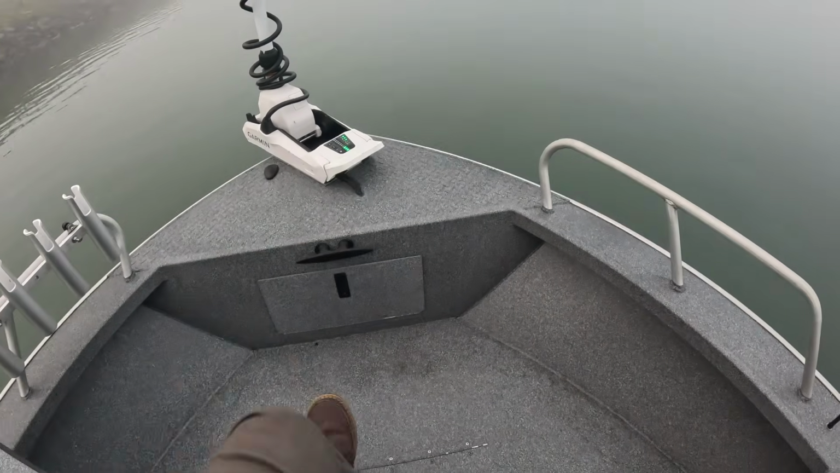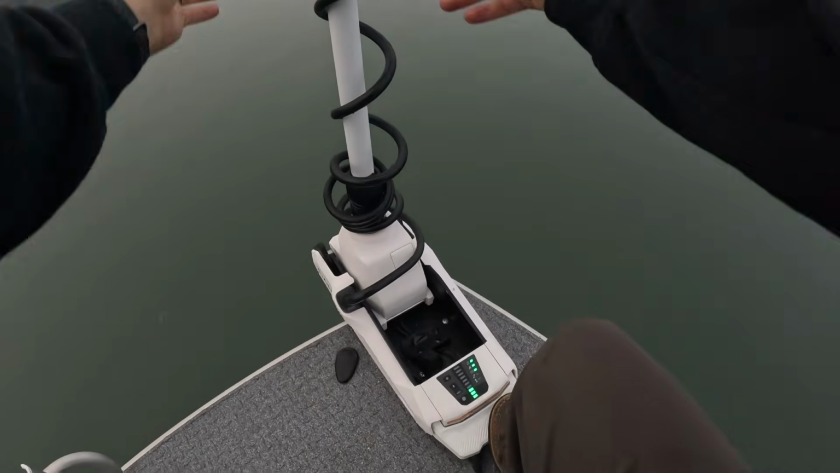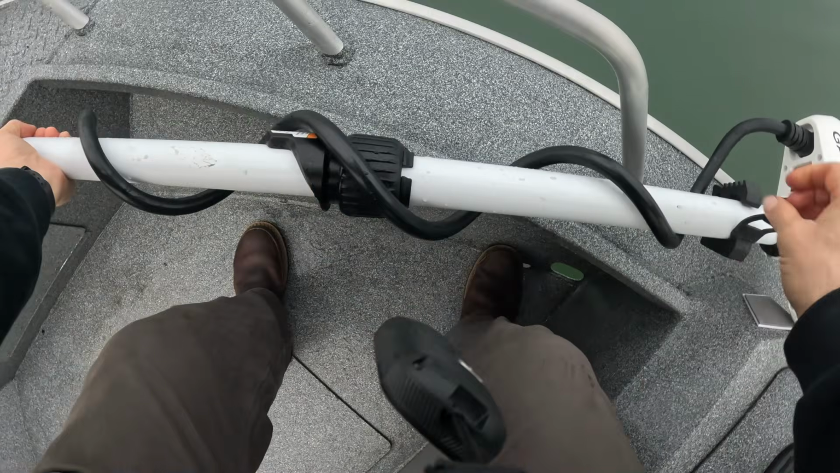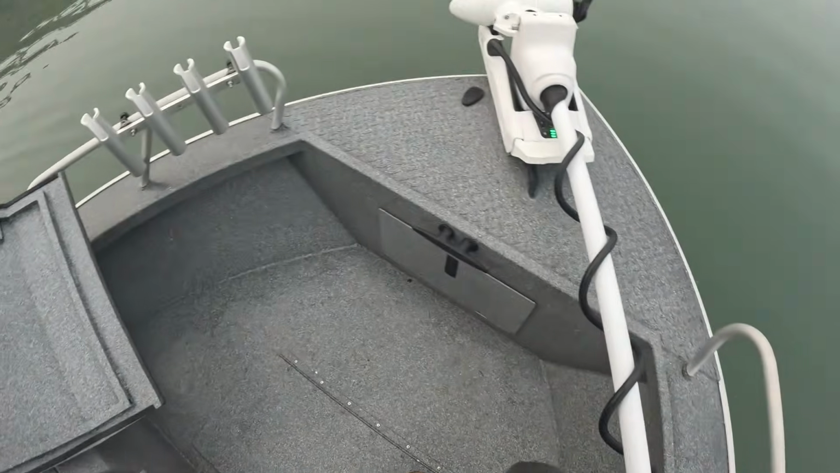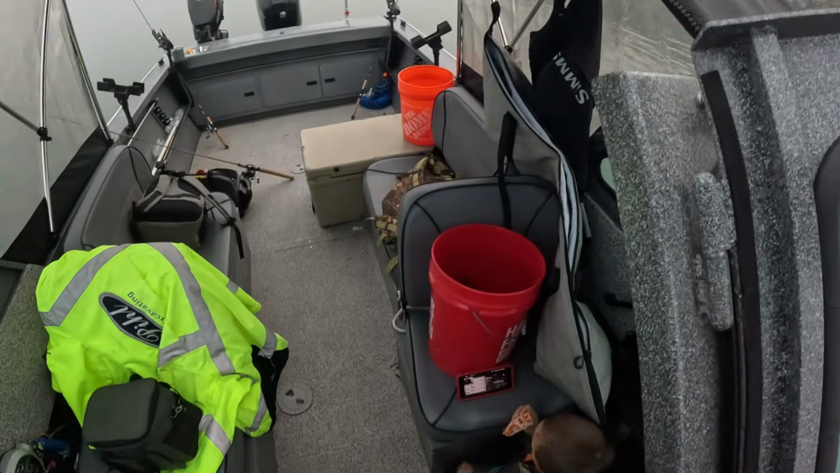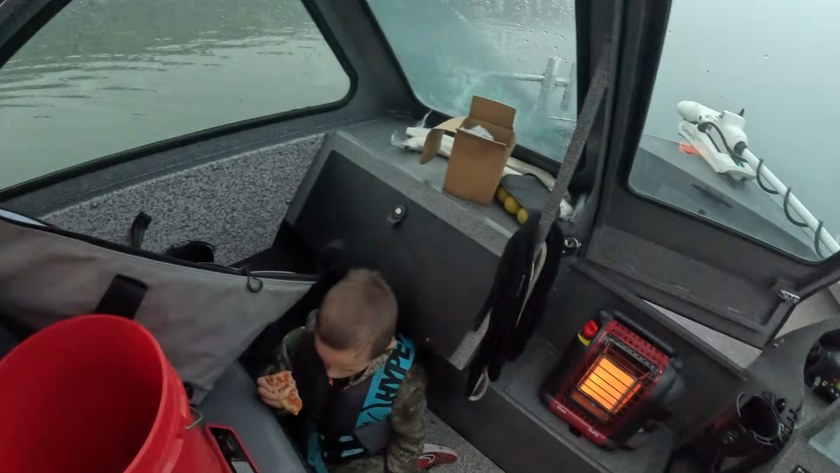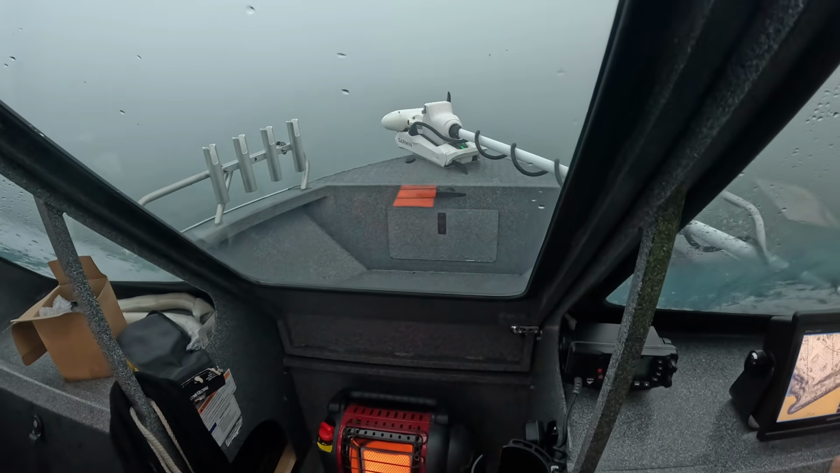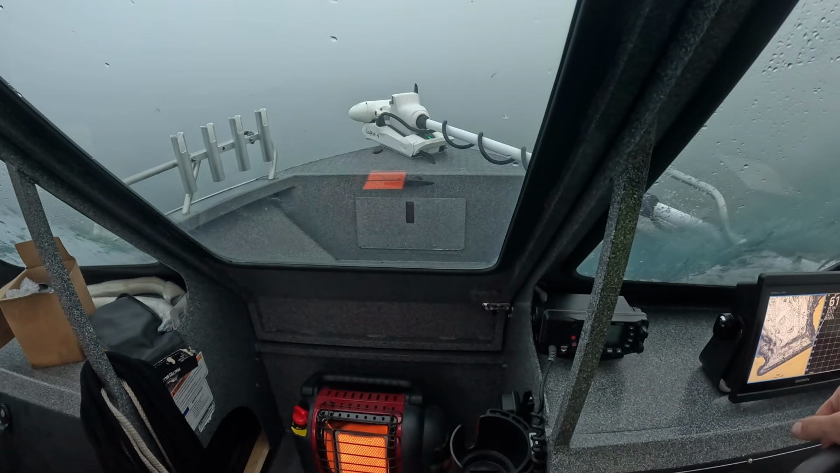Everything that we have running today, we are either tipping with worms or we're putting little smears of power bait or super gel on them. Alright, we are just scouting for fish right now. We're searching in different parts of the lake, trolling, looking on our LiveScope, seeing if we can find anything.